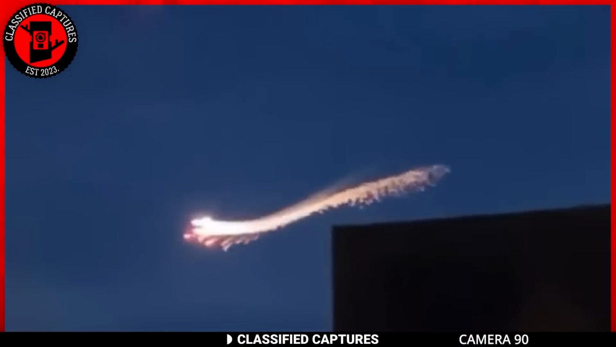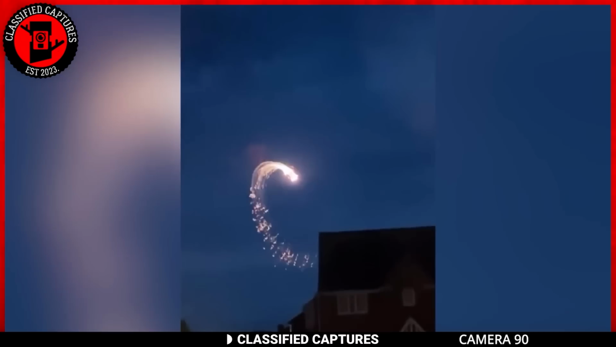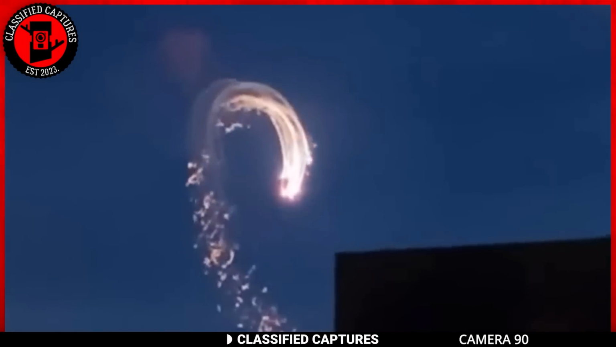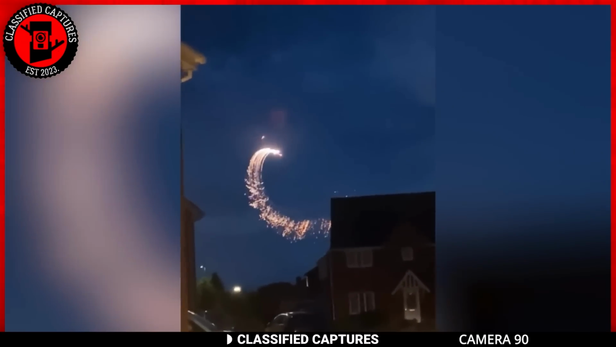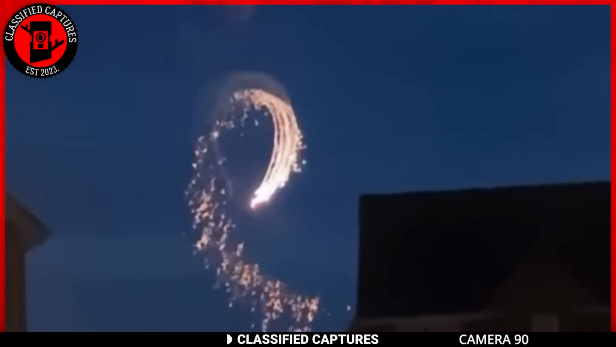Believe me when I say the guys over in Motherwell, Scotland certainly know how to put on a show. This footage showcases a luminous spectacle resembling a sparkly object dancing in the night sky, leaving a trail of light in its wake, but it leaves behind the question, what could it be?